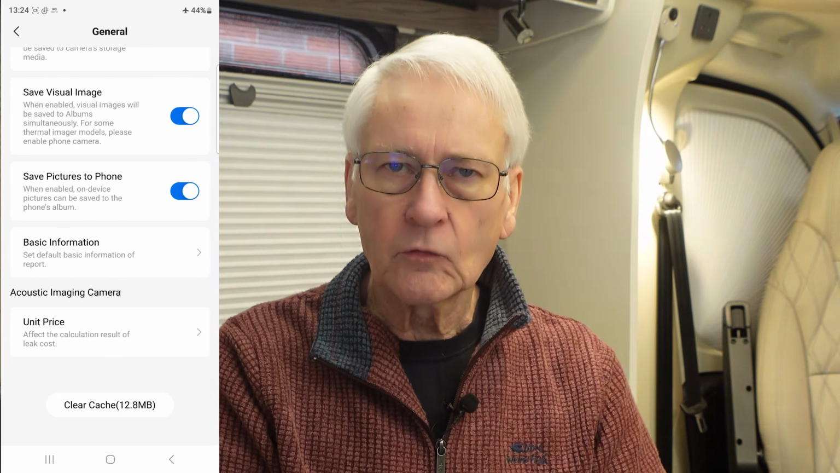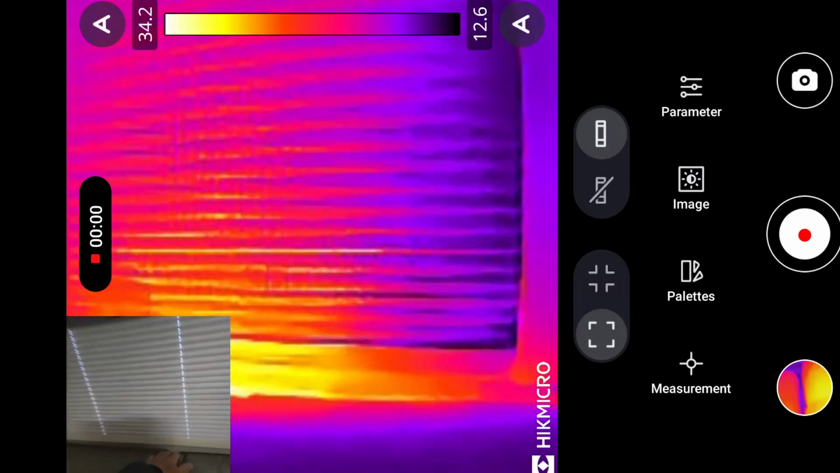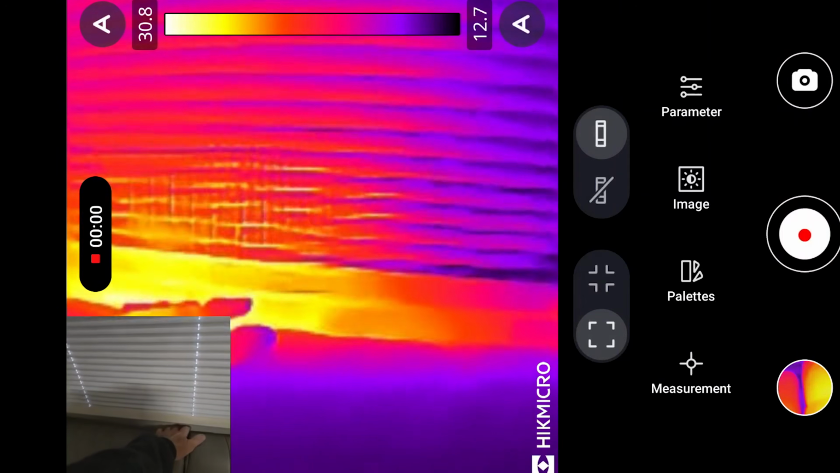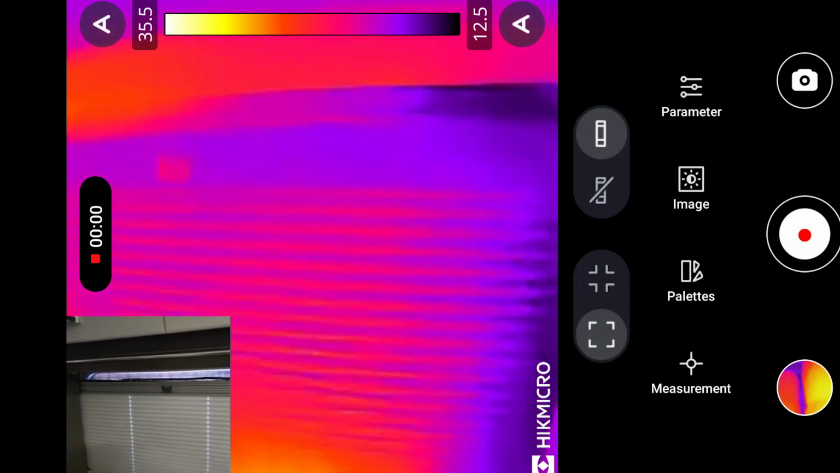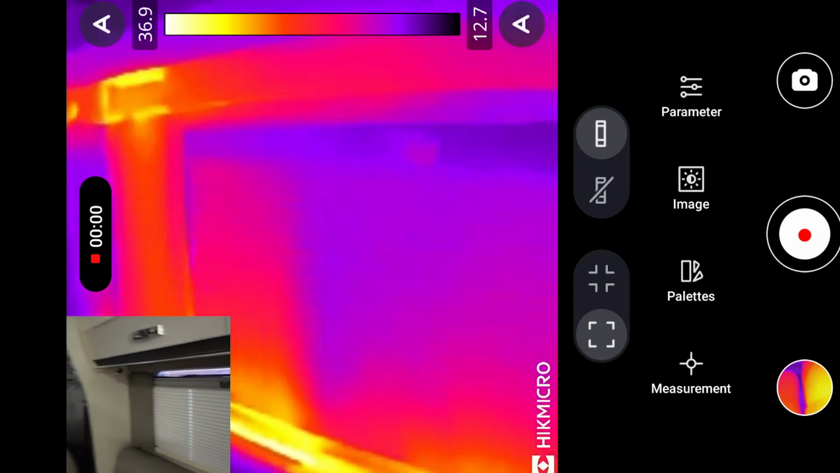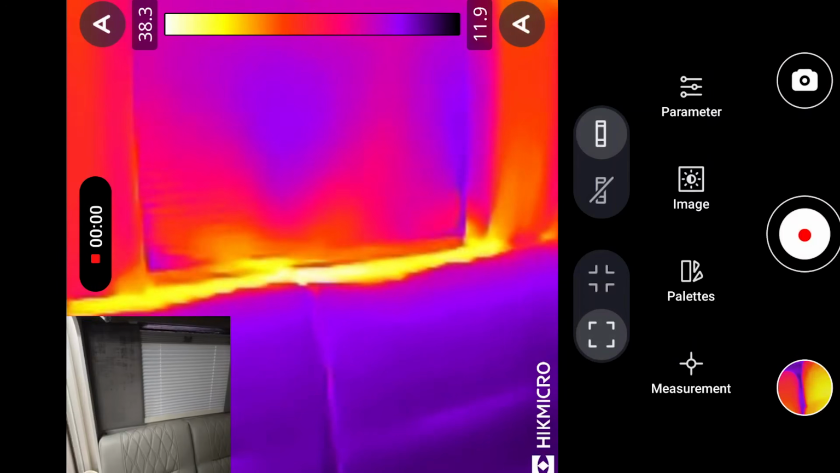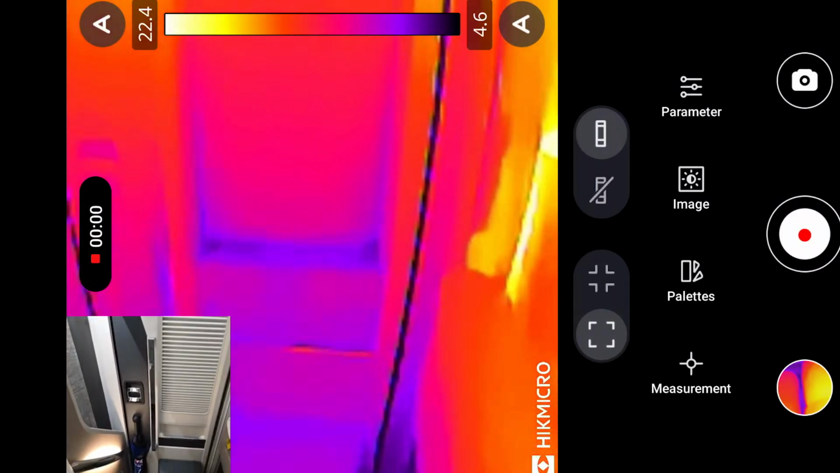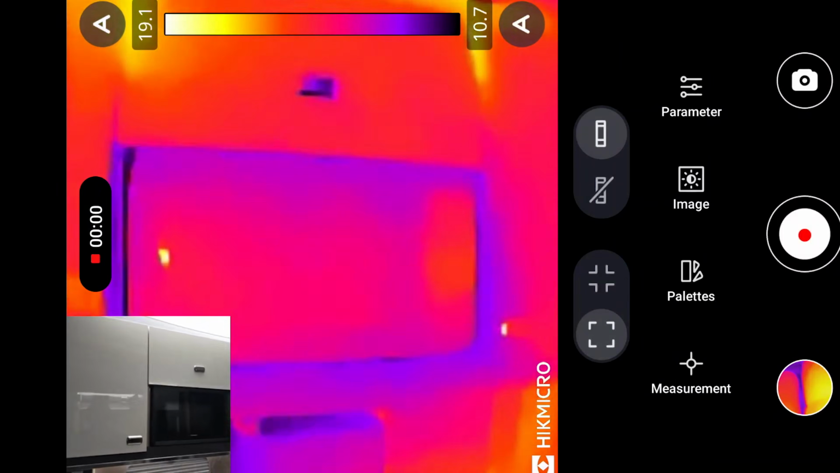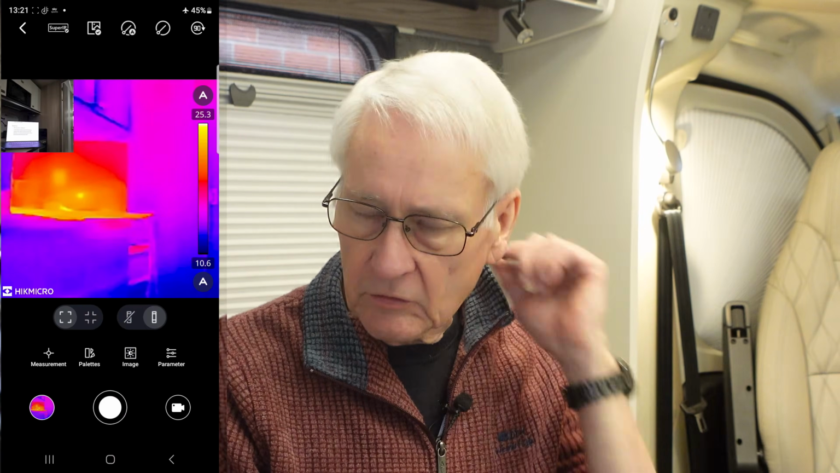It's also quite useful for checking out where all the drafts are coming from. Motorhomes in particular have lots of places where drafts can come from. Cold spots in the cab and drafts around windows and skylights. I tried looking at battery connections. You might want to check your battery connections are not getting too hot. It's a little bit difficult for me to get into the battery connections. I had a look at the one at the back, the leisure battery, which is behind a panel. The vehicle battery is under the front passenger seat, so a little bit more difficult to see that.